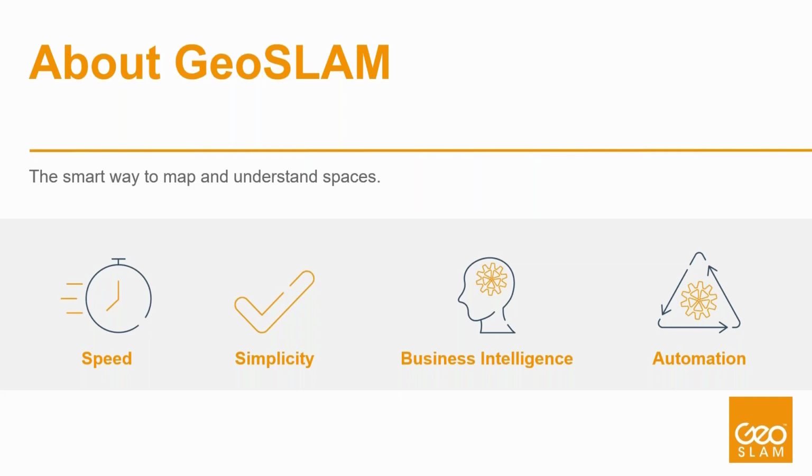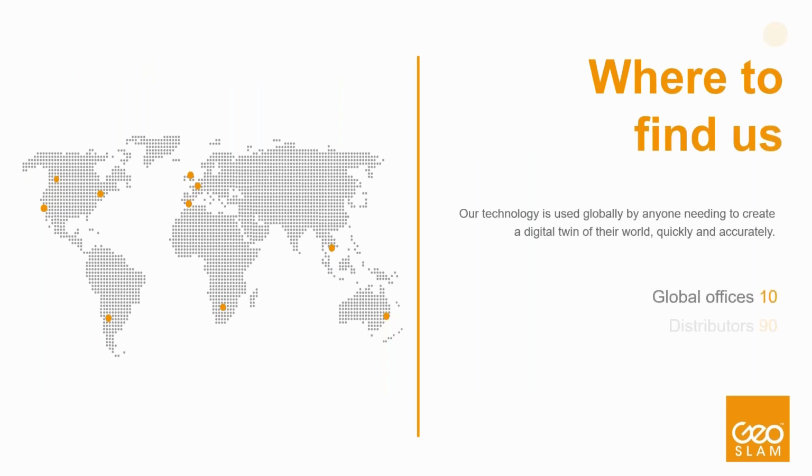Our core values are speed: we're up to 10 times faster than traditional surveying techniques. Simplicity: the systems require minimal training. Business intelligence: our systems provide you with the tools you need to map and understand spaces. And automation: our workflows are intuitive and require minimal user input. GeoSLAM was founded in Nottingham in the UK. We're a global company with a presence in 59 countries and a network of 90 distributors.